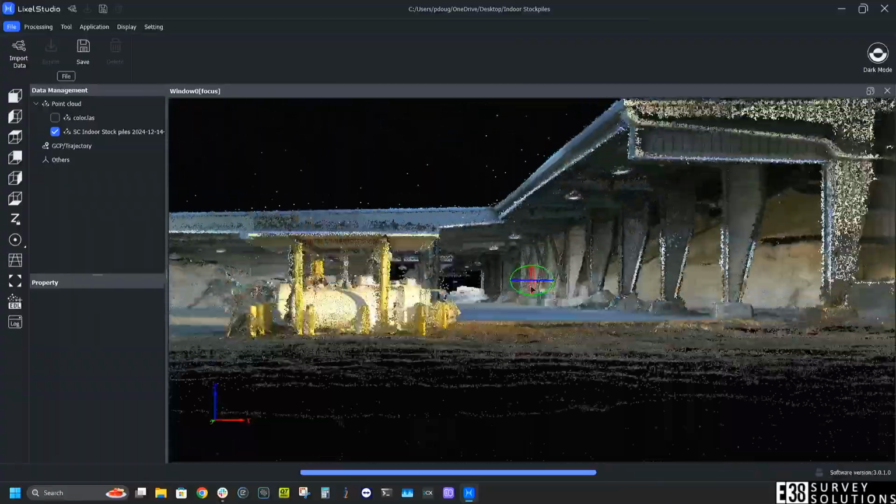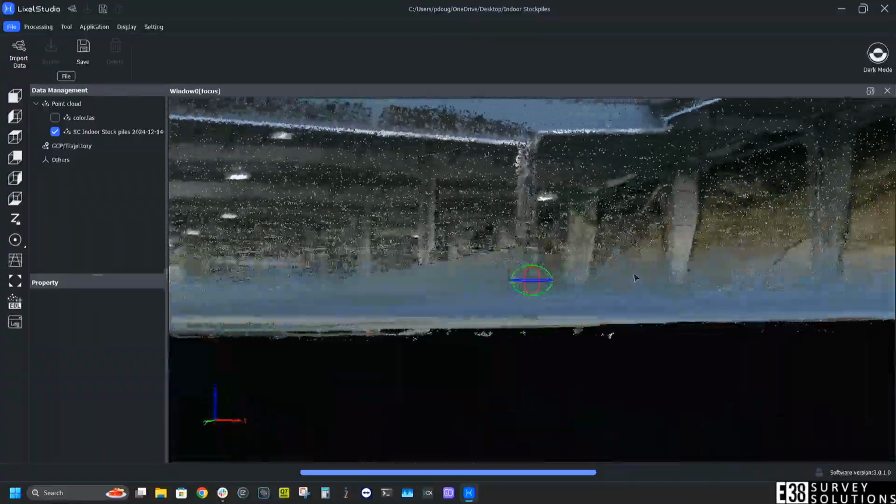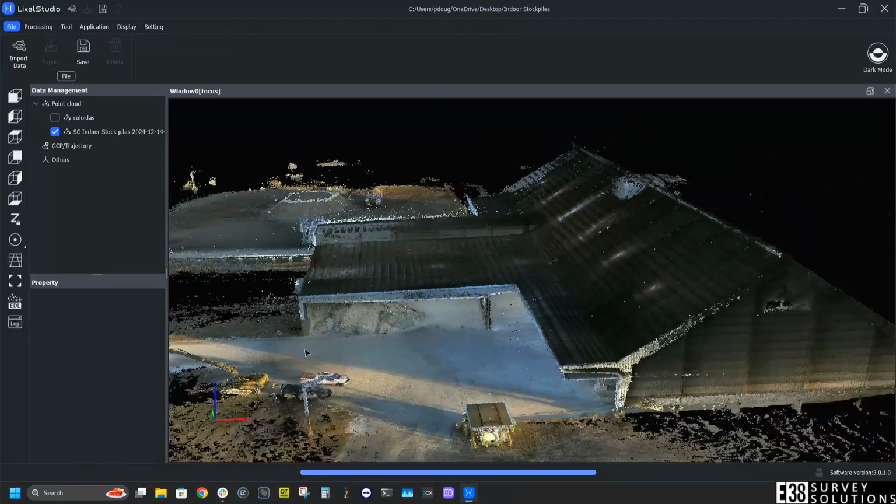Now that most of the noise is gone, I'll clip out the excess to focus on what I care about and condense the file size.